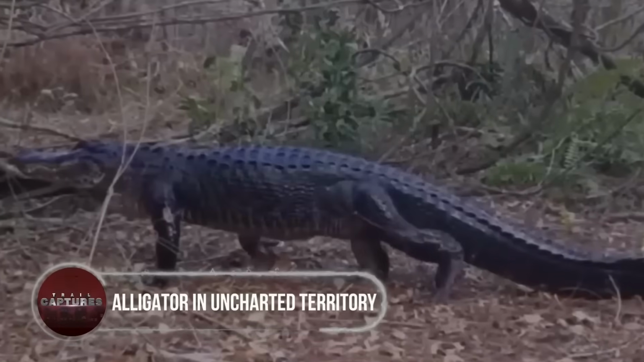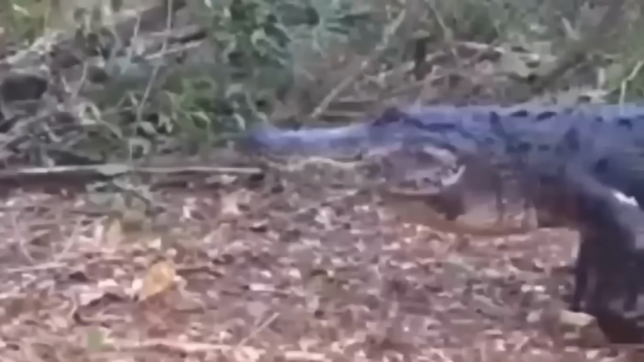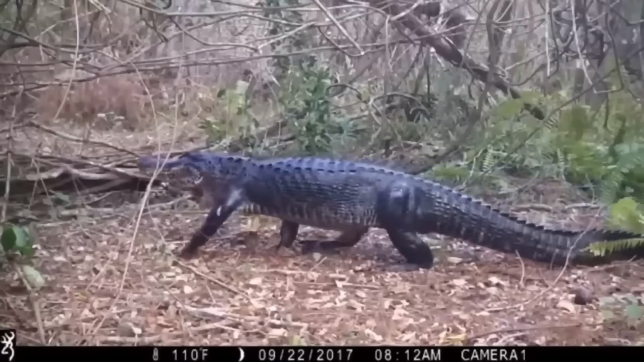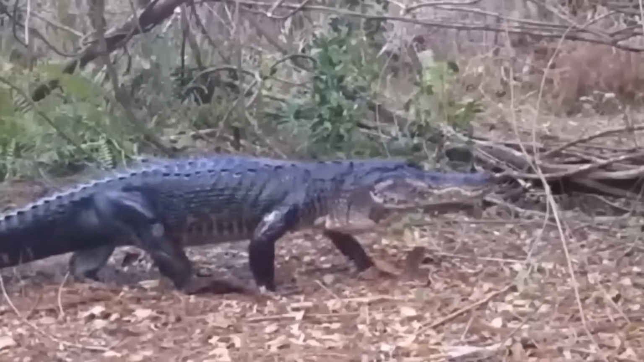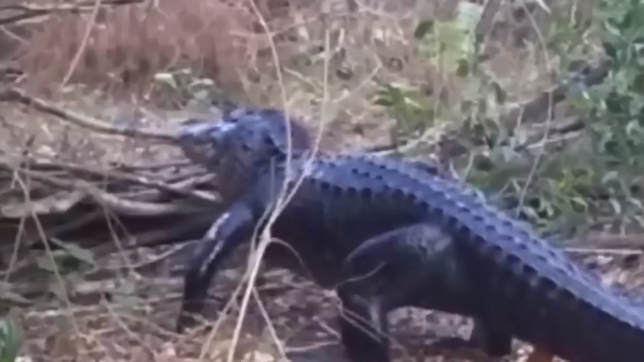Alligator in uncharted territory. Hold your breath as you witness a truly unexpected sight, an alligator venturing far from its usual habitat into the heart of a forest. Could it be on a quest for food, or perhaps seeking shelter from the scorching sun?